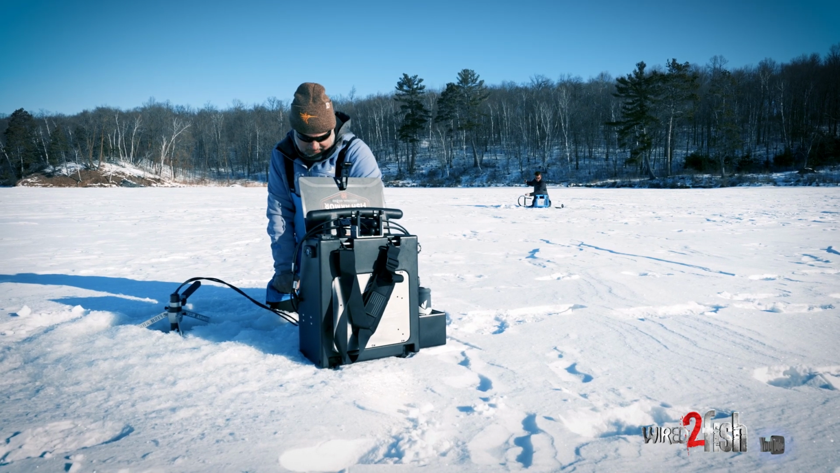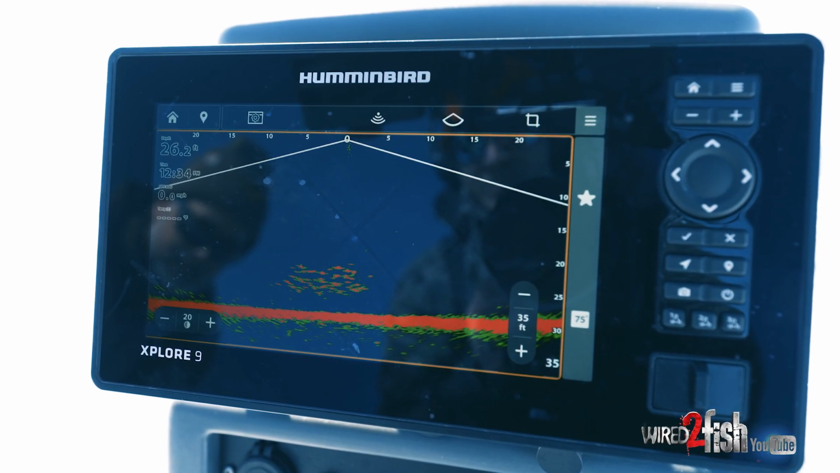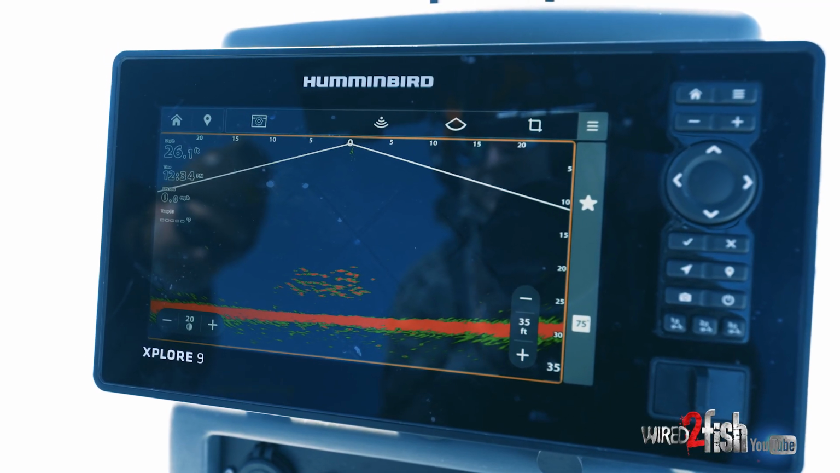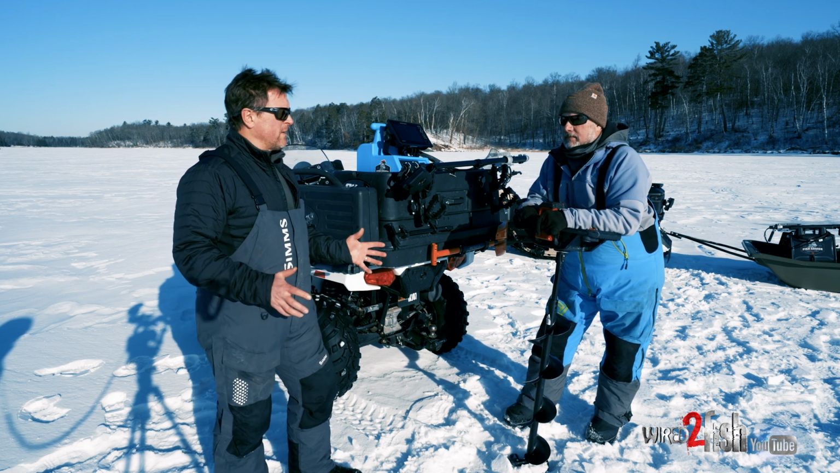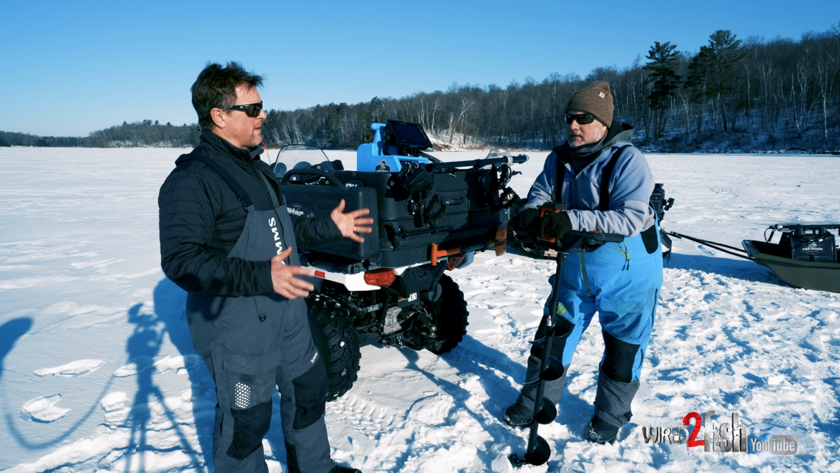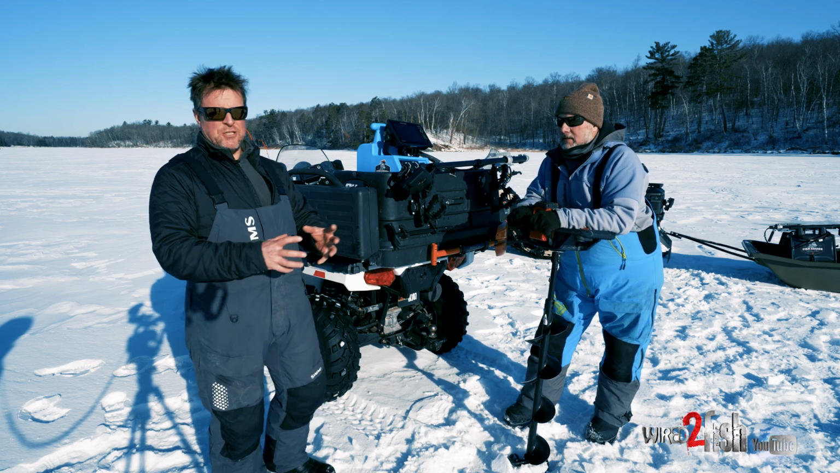With this technology, we're able to drill one hole and very easily look out 100 feet and mark fish, even up to 120, 130. So you've got over a 200-foot diameter that you're able to search from a single hole location, and then from there, we'll tighten the noose, as they say, around the location of those fish.